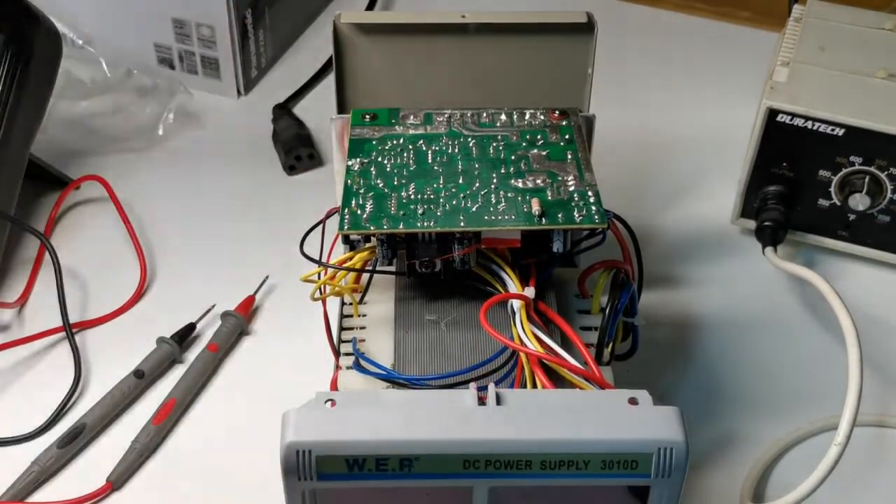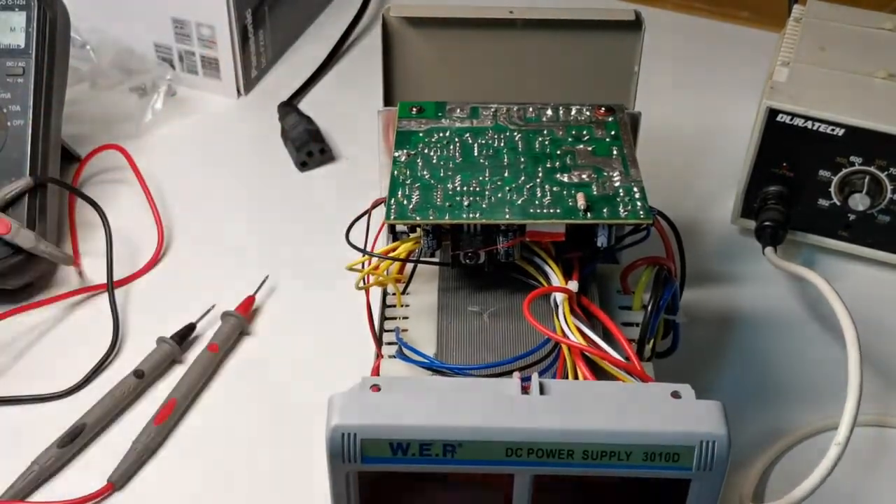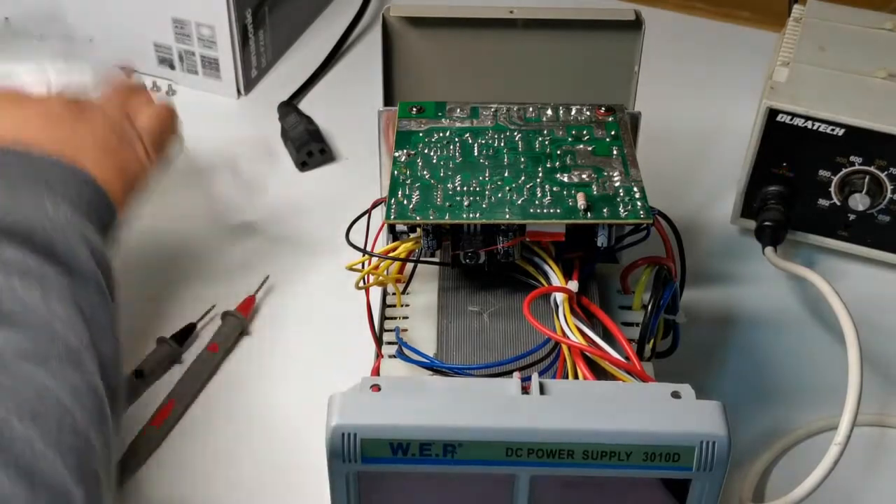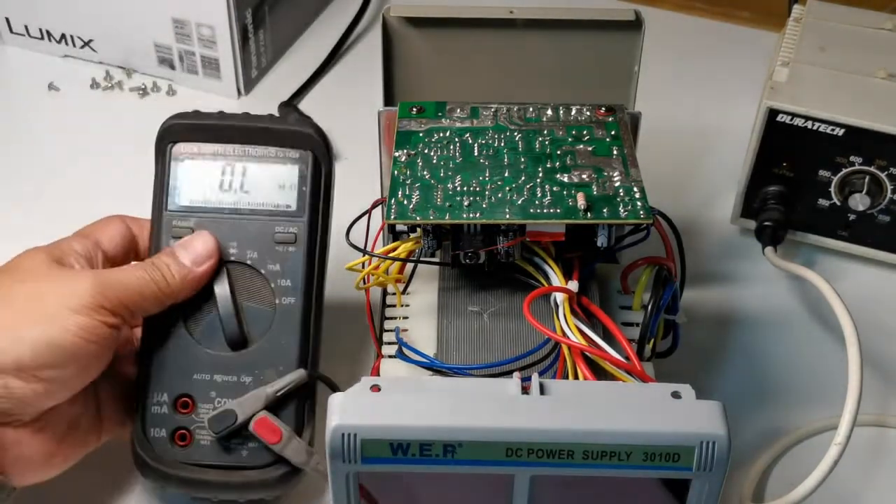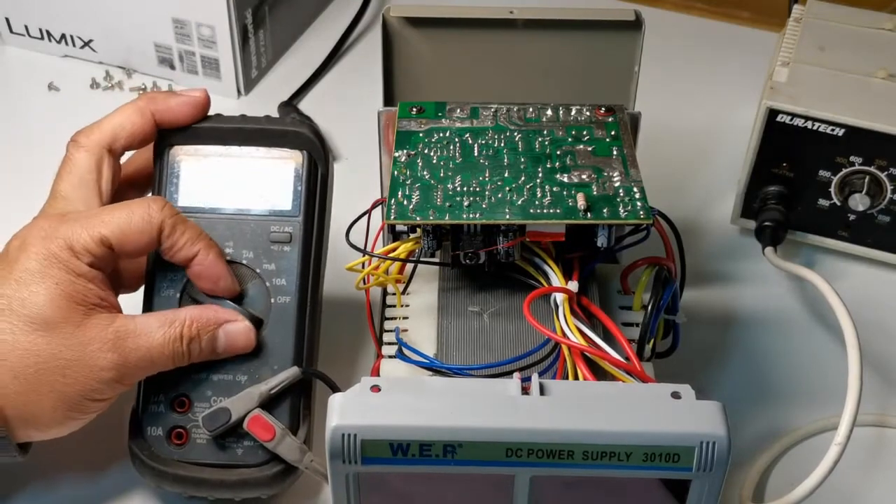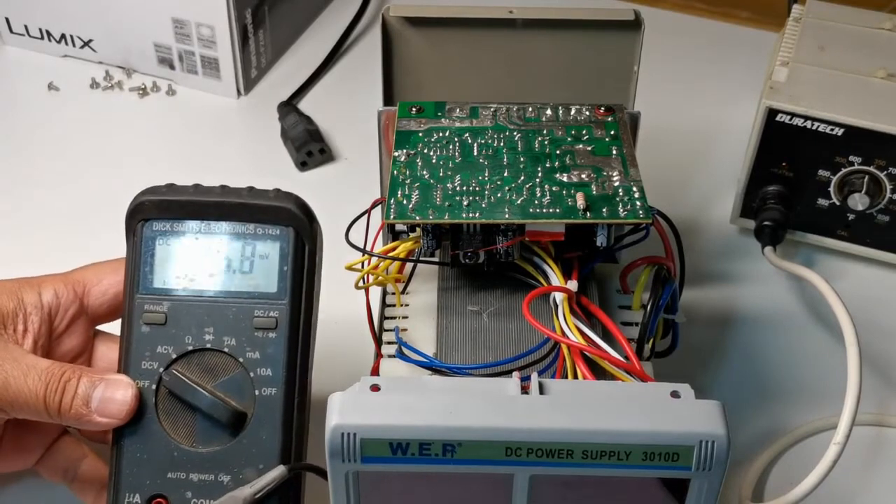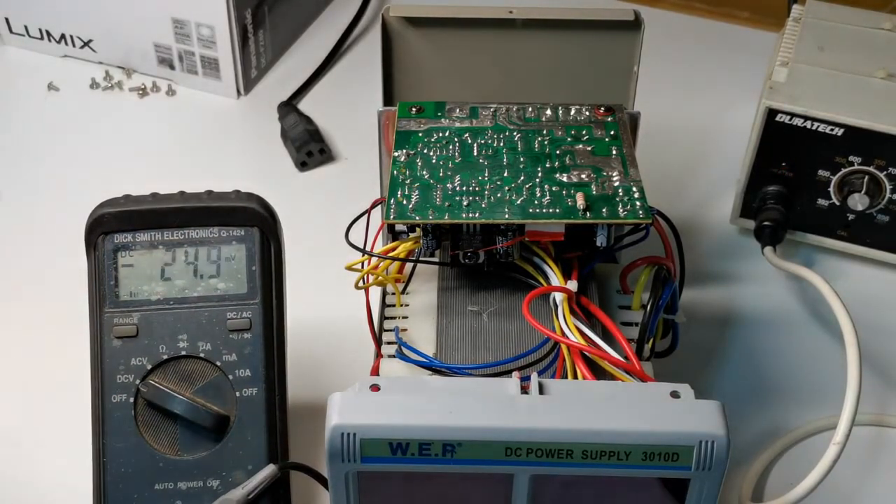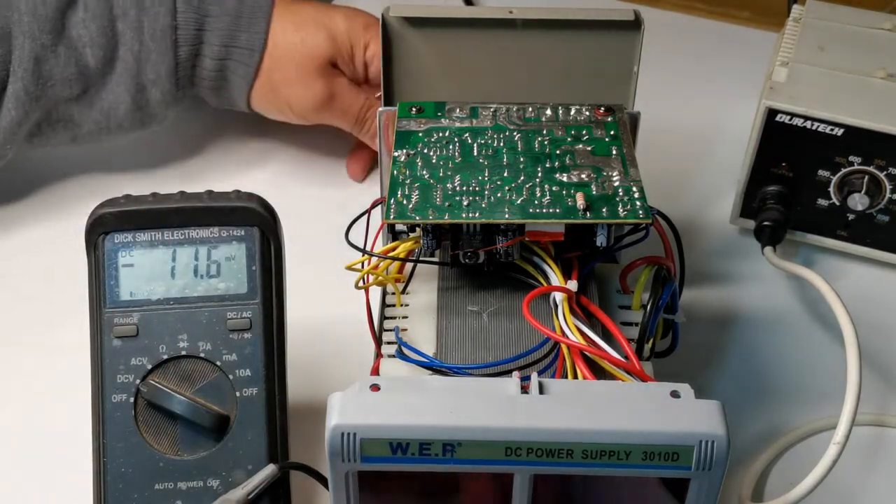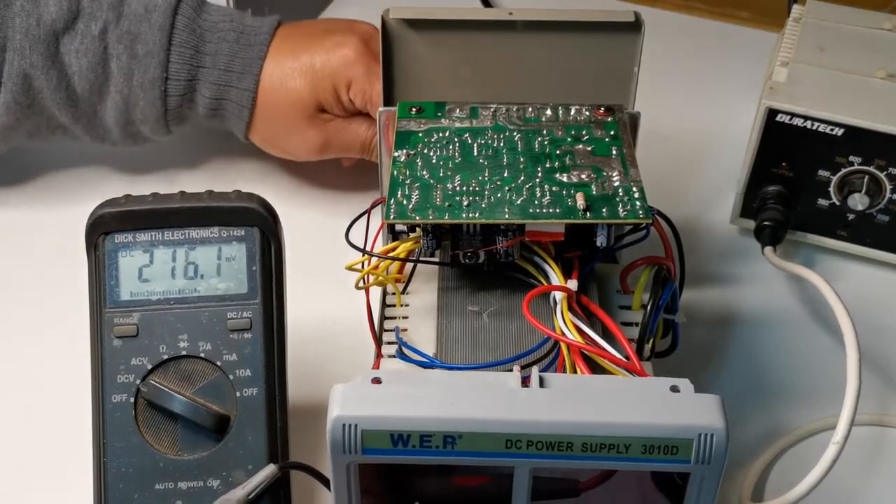Fingers crossed again. Okay. We'll see what the voltage is. Okay, turn it on.